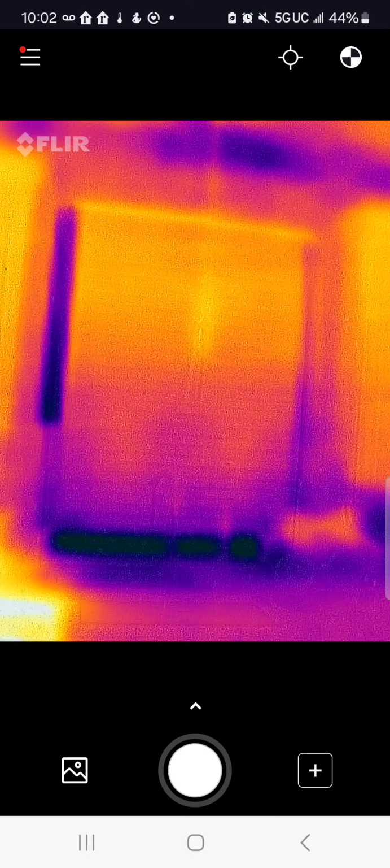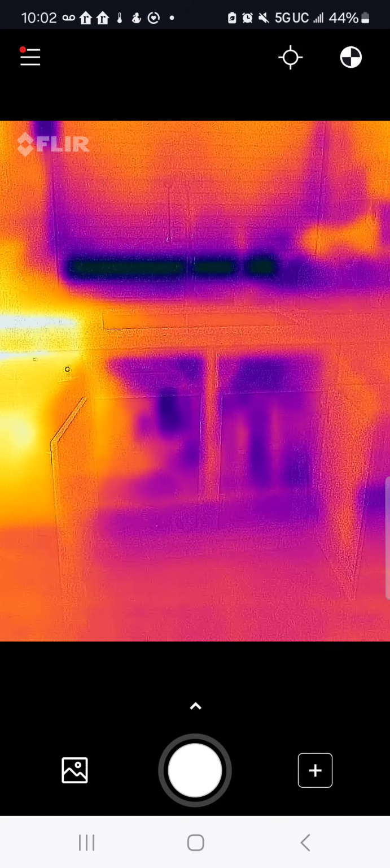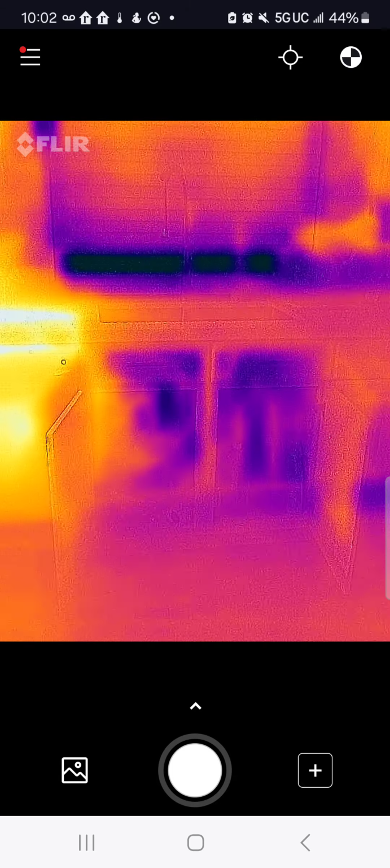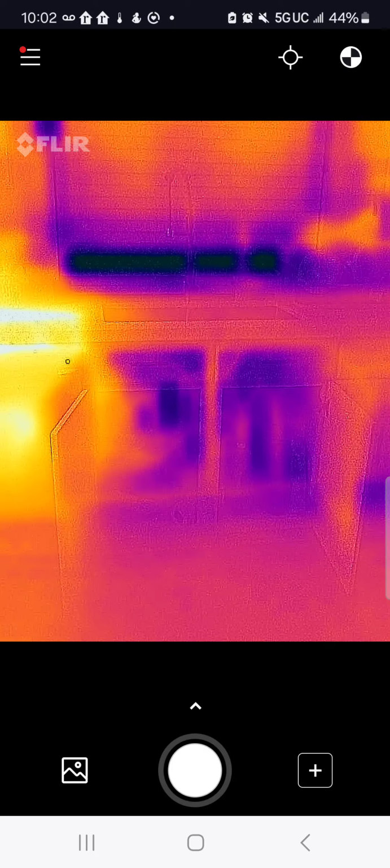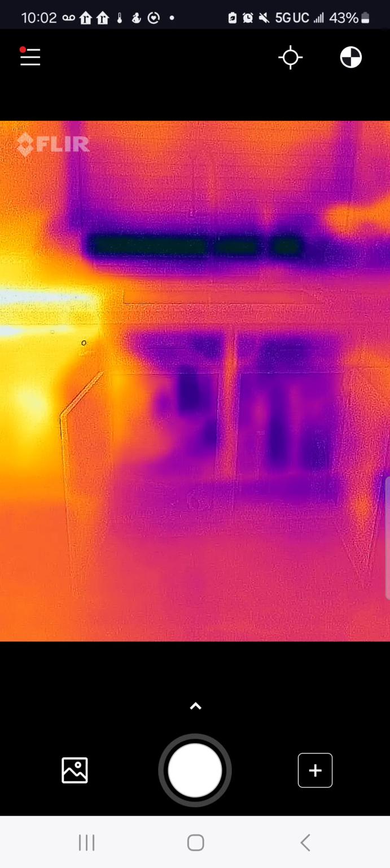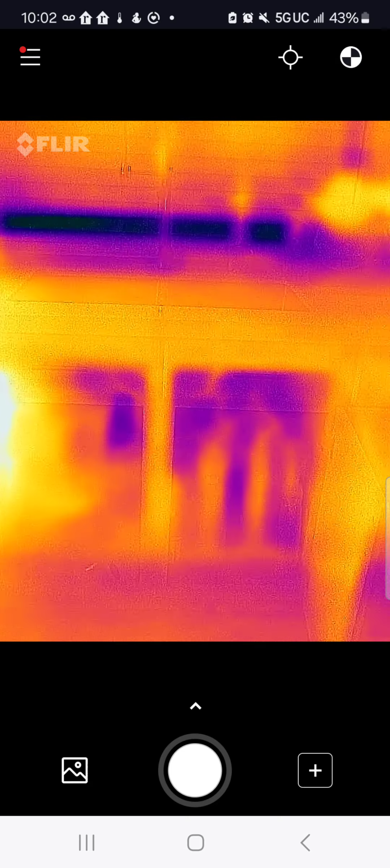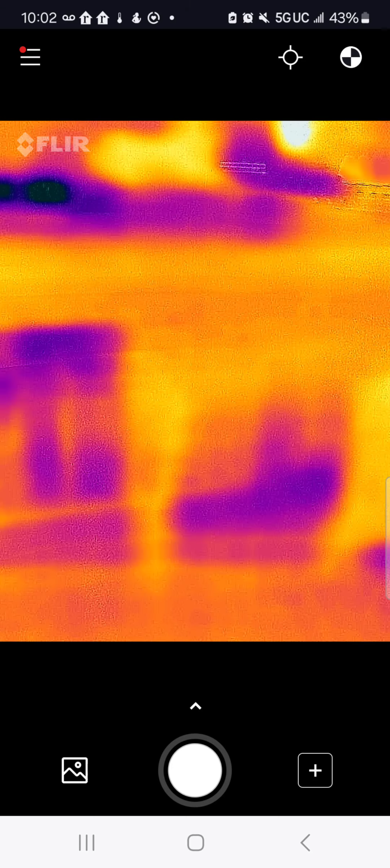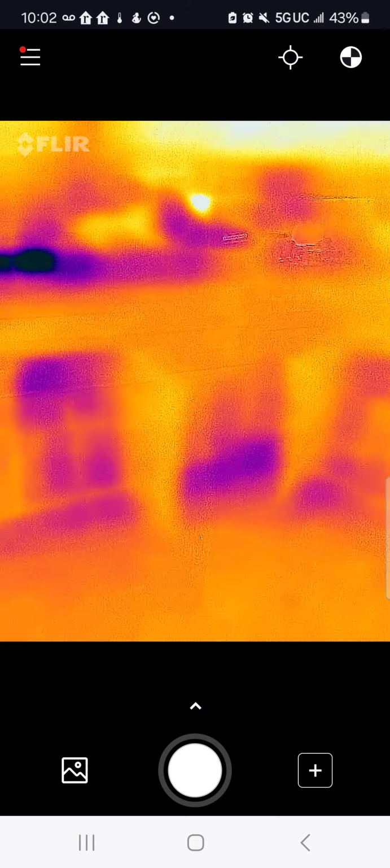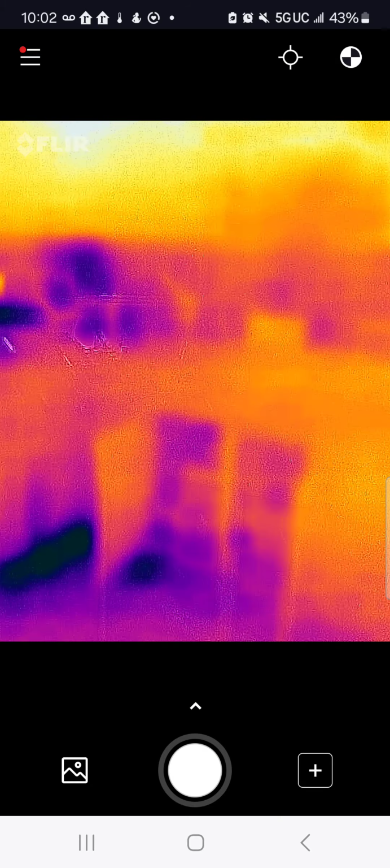Okay, so moving along, this is another window, and underneath are cabinets. If you look at the cabinet, it's not as insulated, so the inside of it is probably colder, and that's why you see it is yellow. The same here. You can see another one, it's blue. Same thing here in this cabinet.